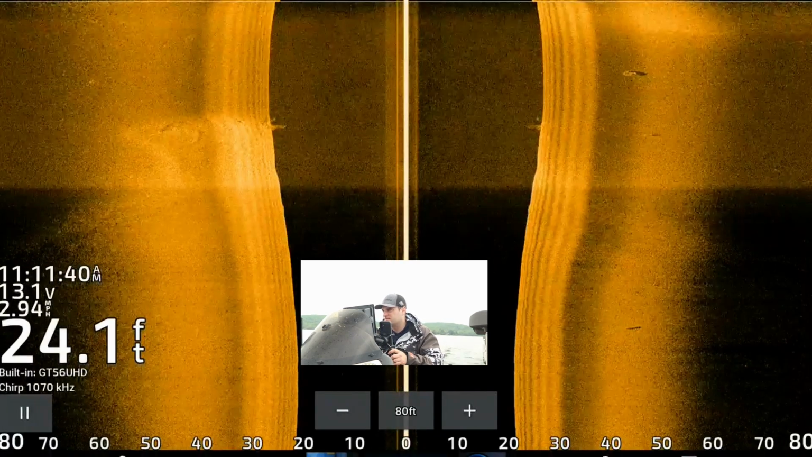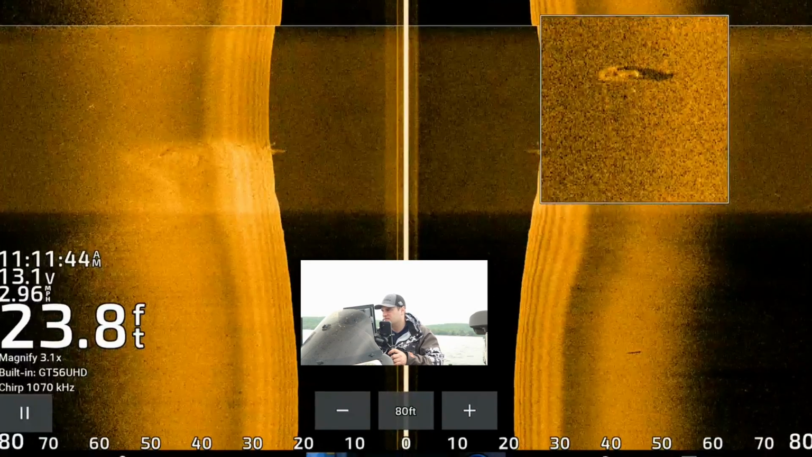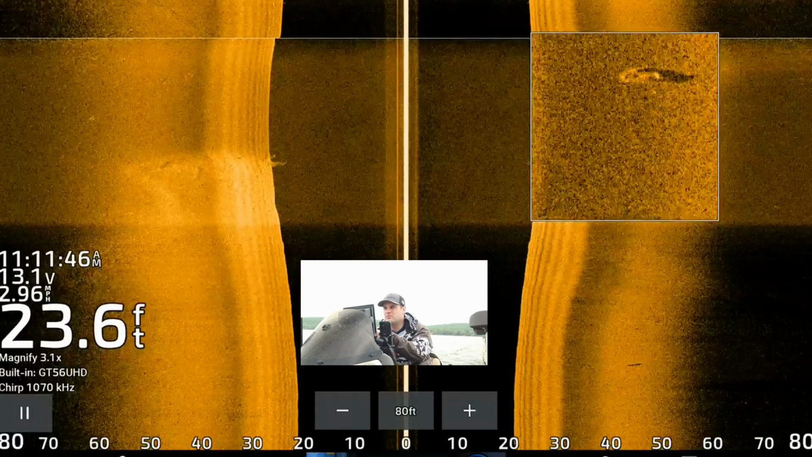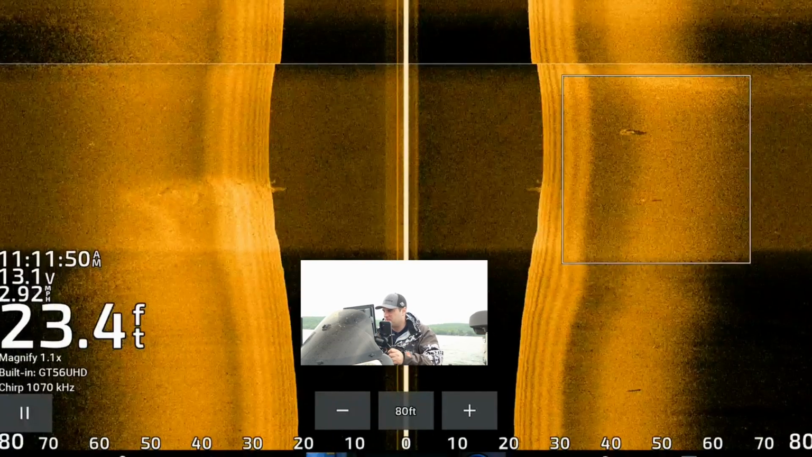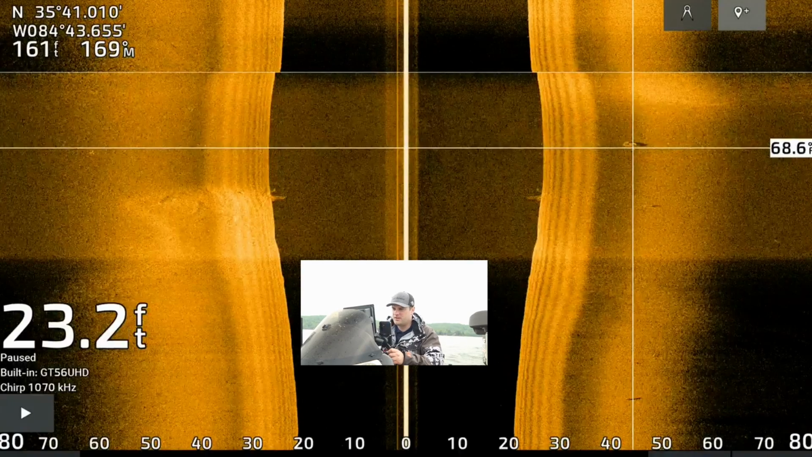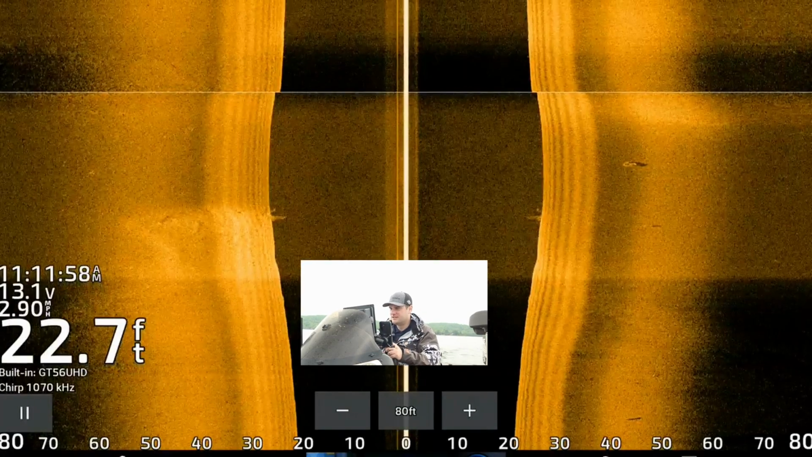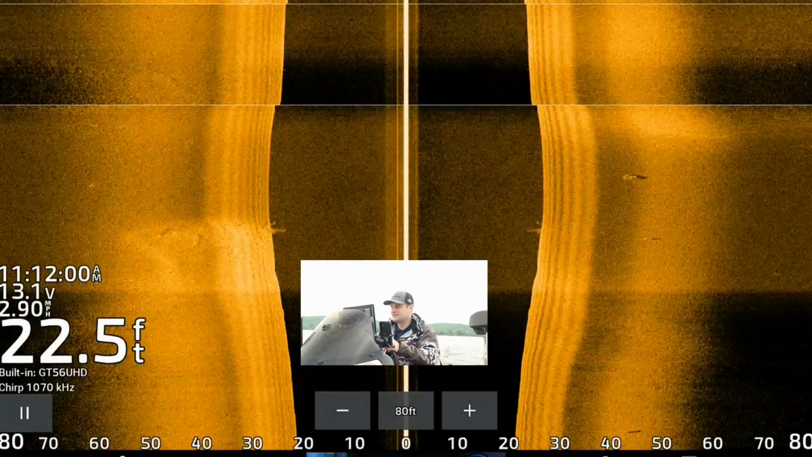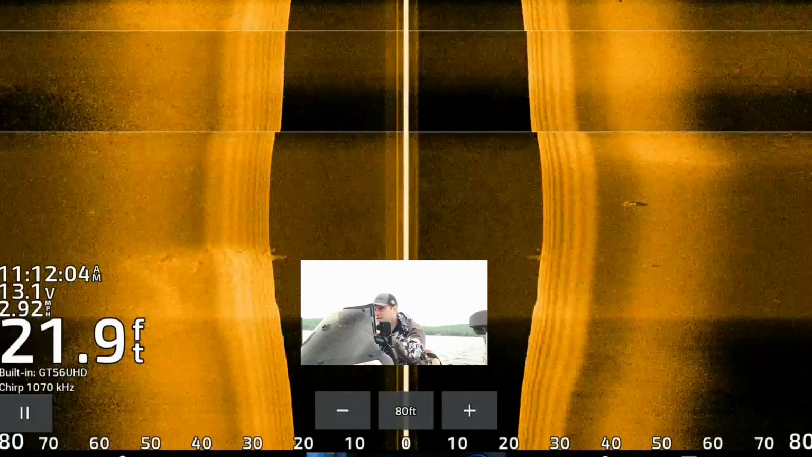And this, come on, zoom in. There's a stump, and you can see there's a really bright spot on the far right side of it. I think that's a fish. So I'm going to mark that. And I know some of you are probably looking at the waypoints. Go ahead, use them, I don't care. I only fish here once a year. Hopefully you can come here and catch a bunch of crappie.